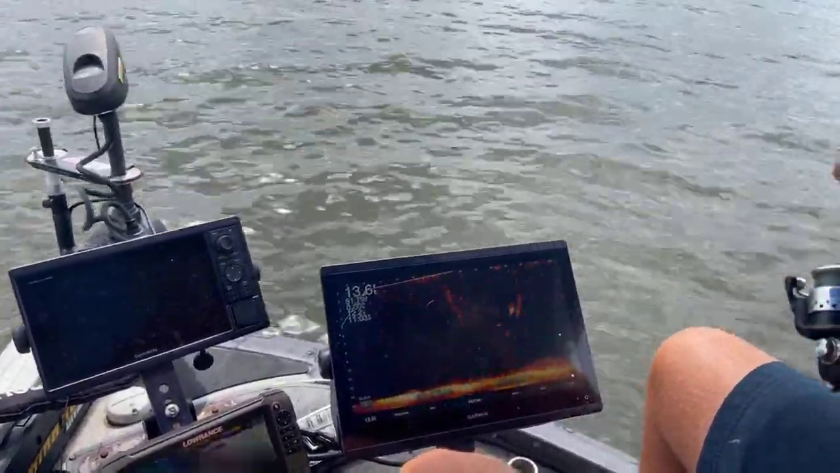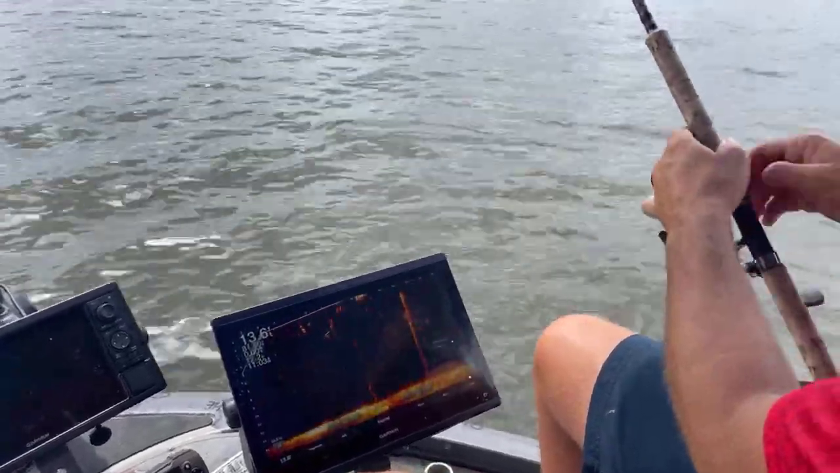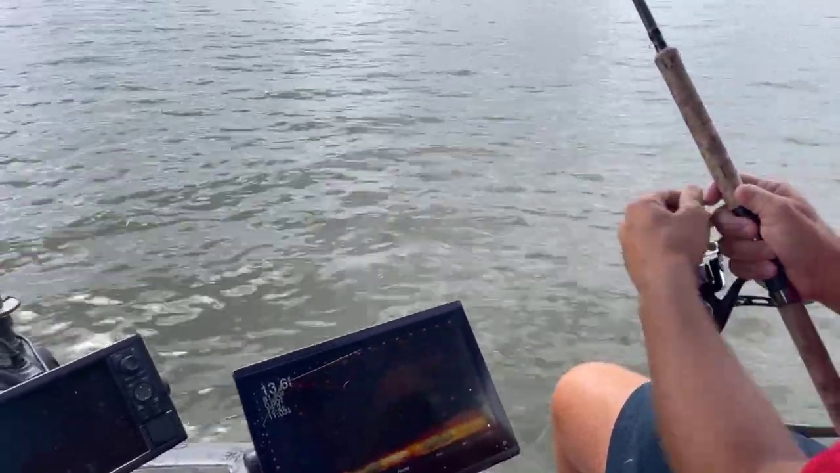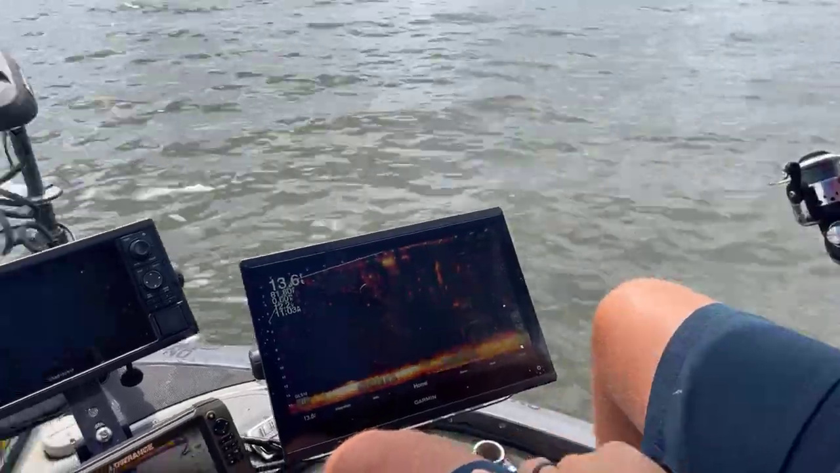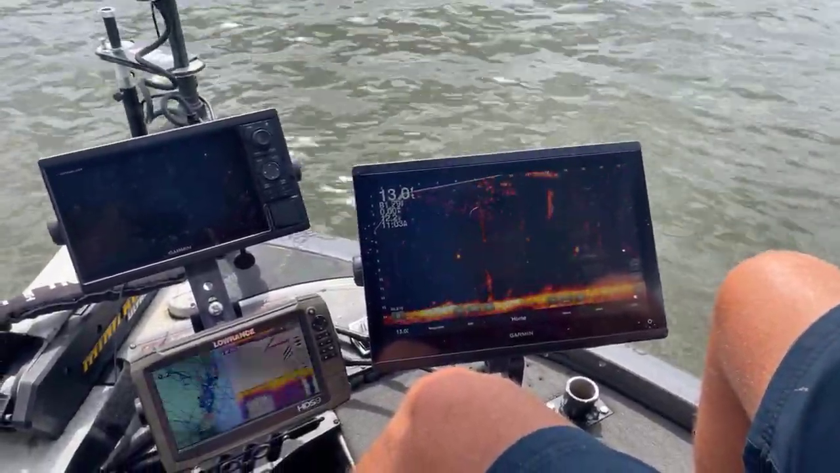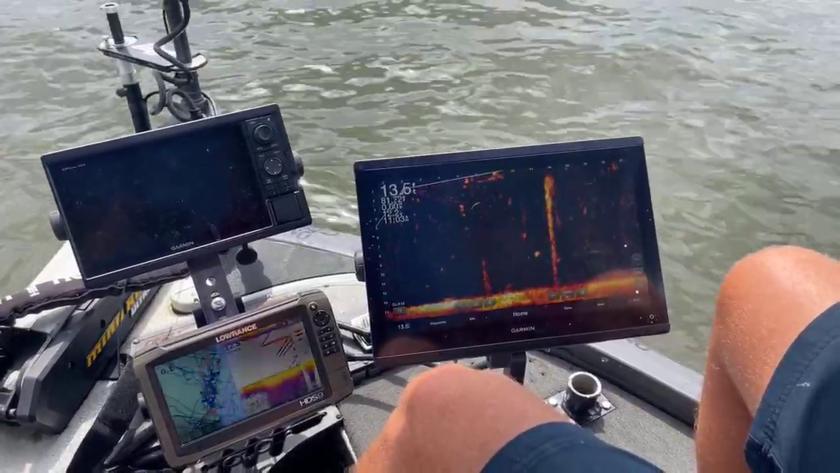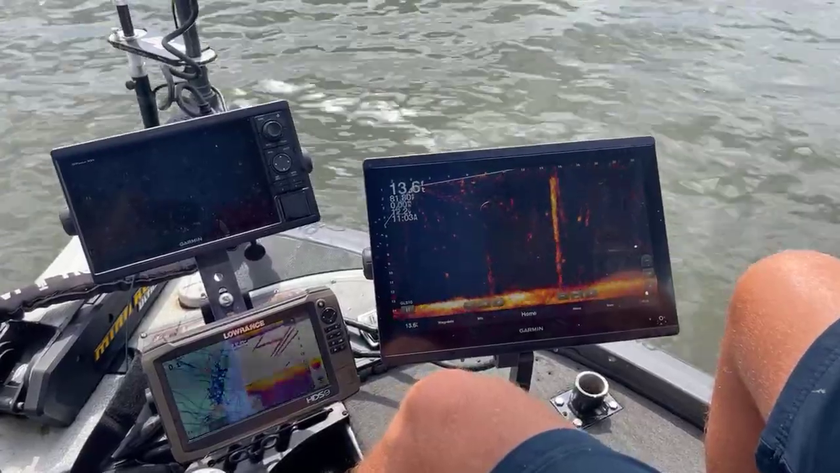The weather's got the bite off just a little bit. They're short striking pretty bad right now. I had him for a second there. But yes, I use an extremely light rod. I use Ozark Extreme 13, and I use a heavy line, 20-pound braid.